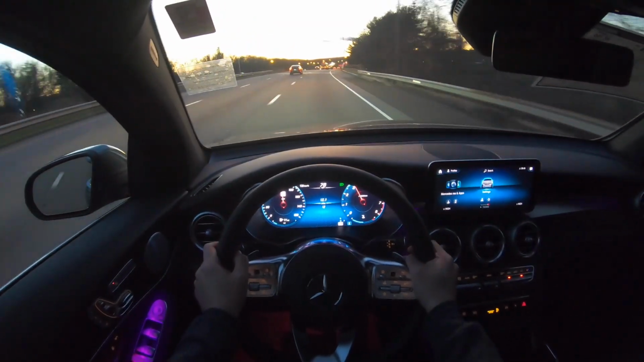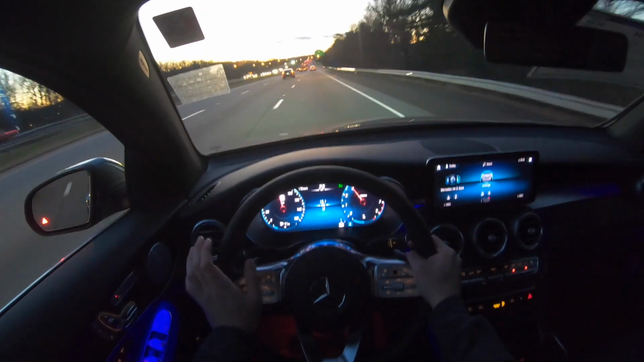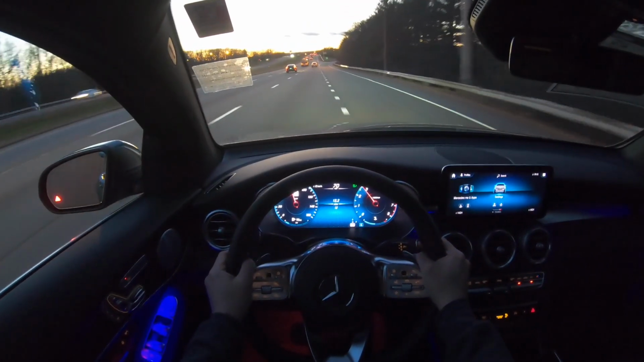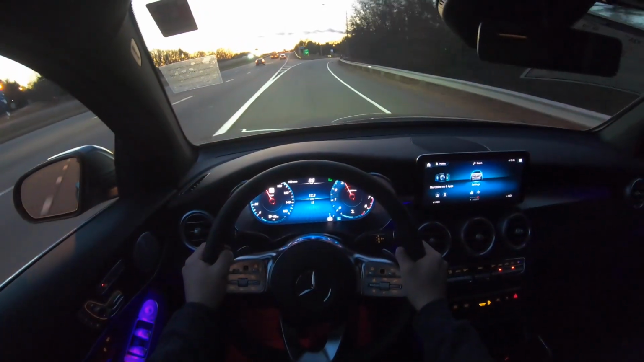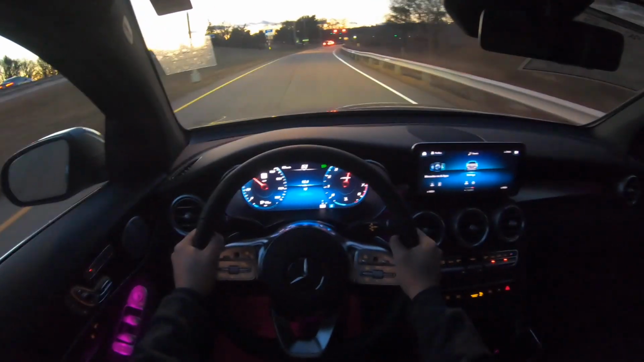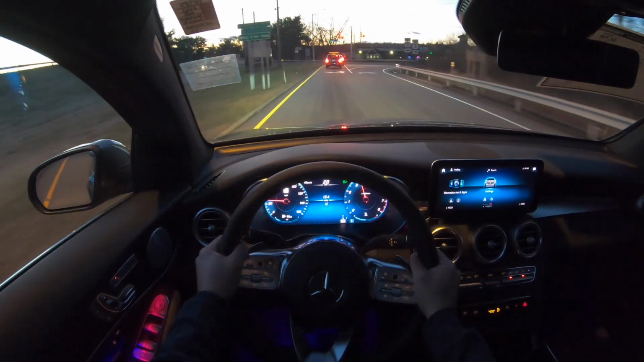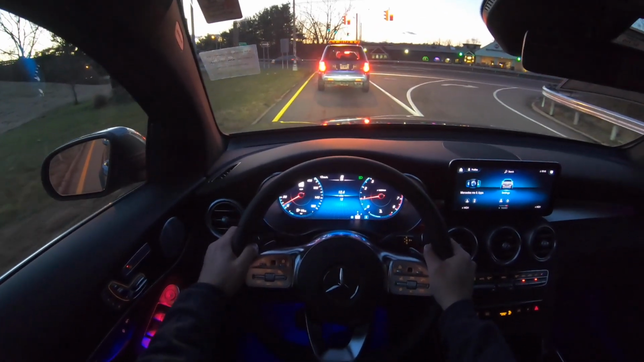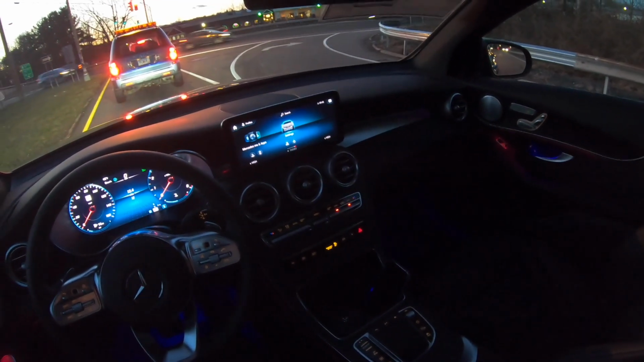So this engine is a 2.0 turbocharged four-cylinder engine connected to the 9-speed automatic transmission. It has 255 horses and 273 pound-feet of torque, and it's honestly nice and responsive. Transmission is responsive as well. Brakes feel nice and solid, and the interior is beautiful in this GLC.